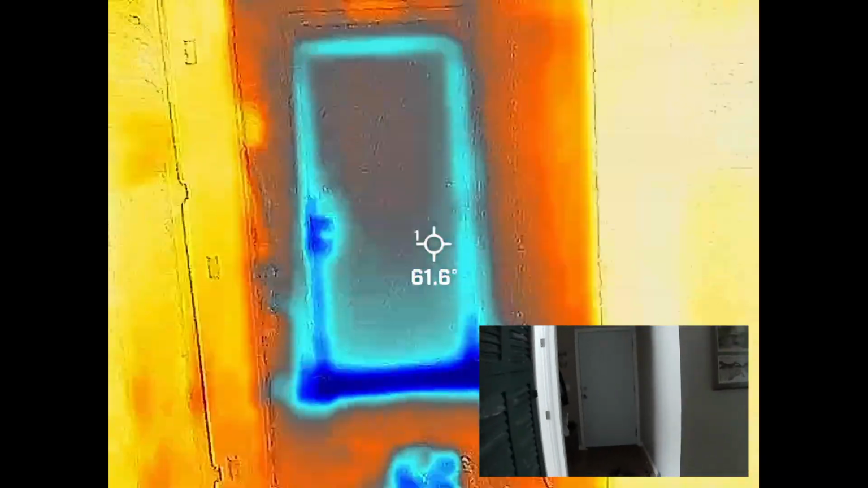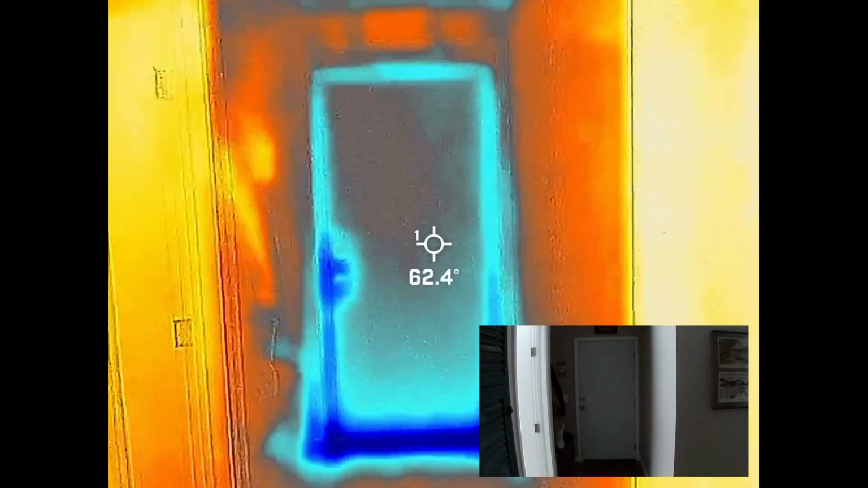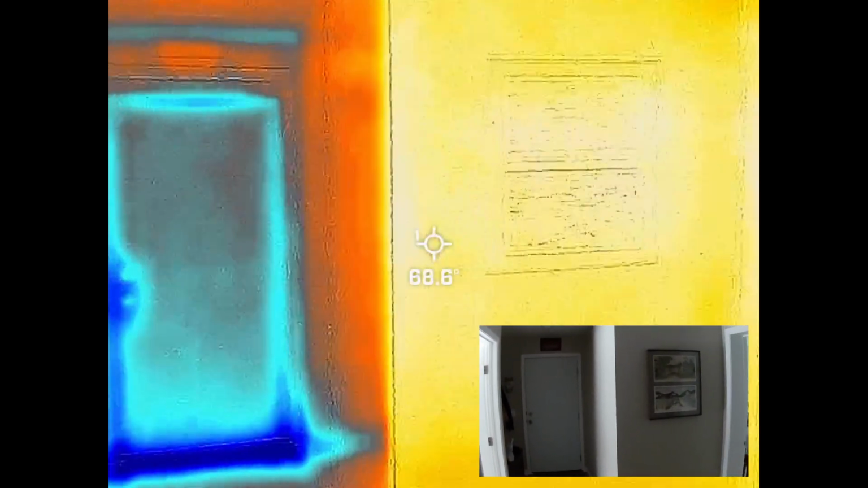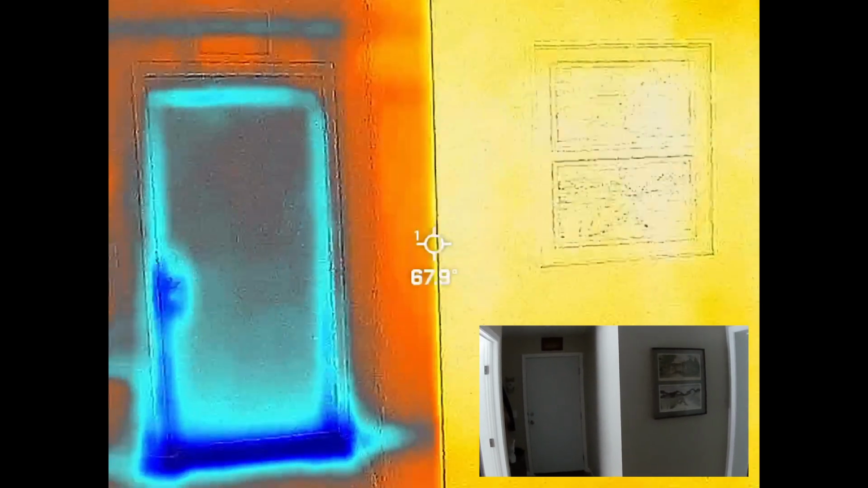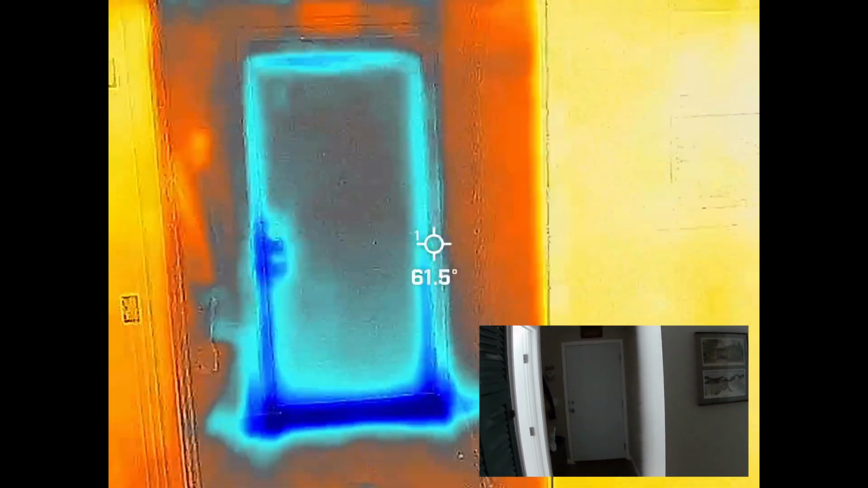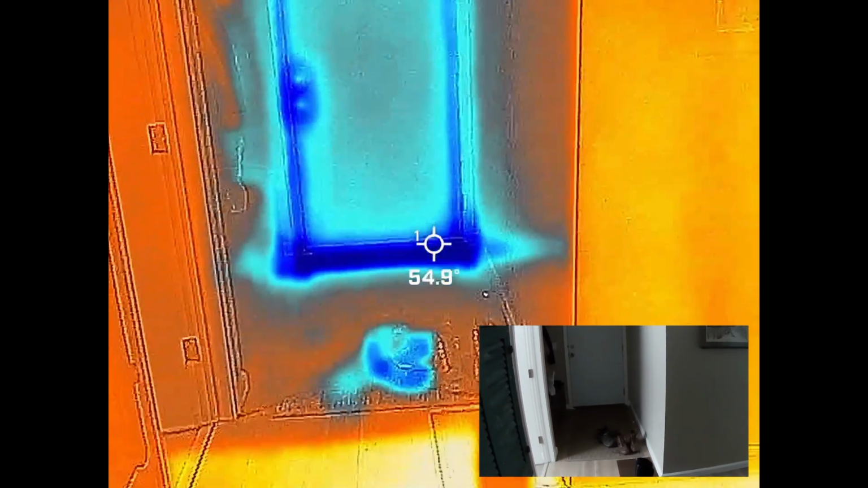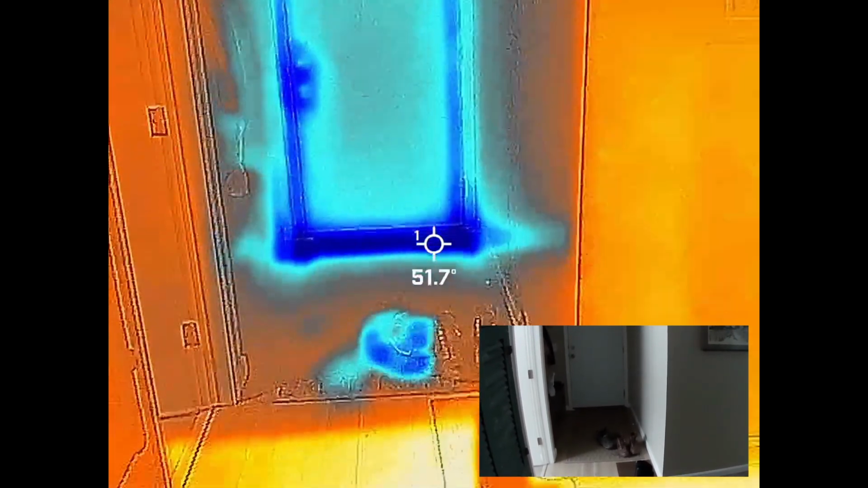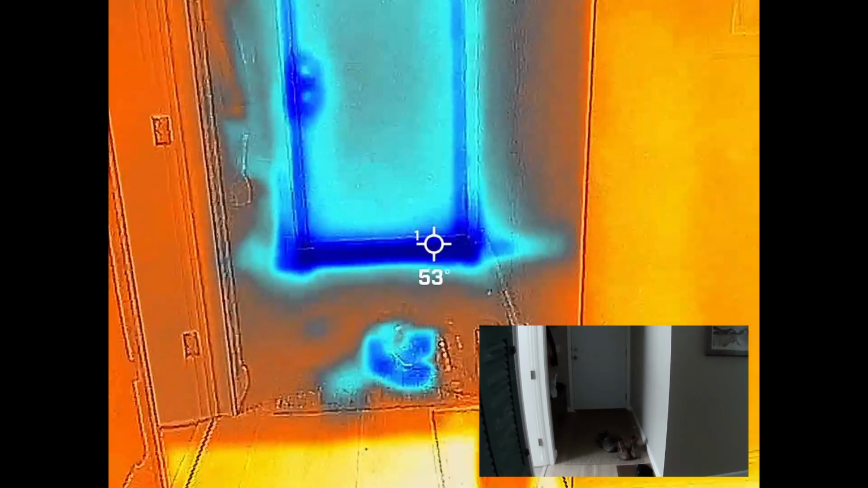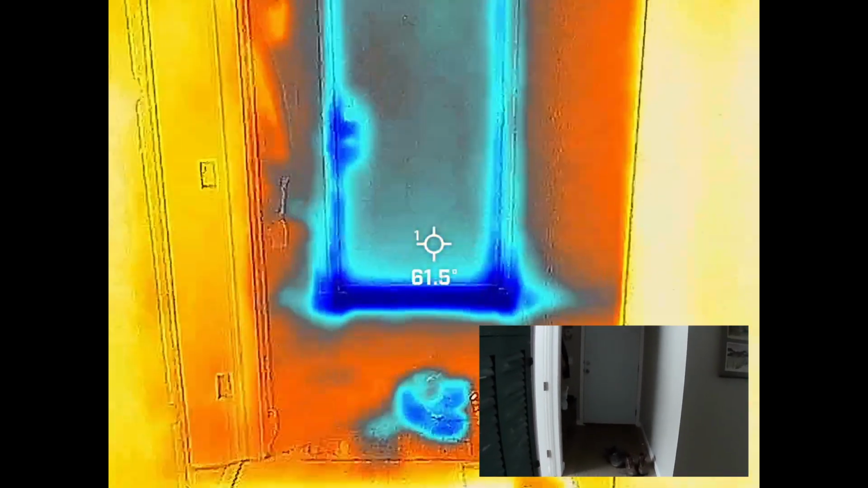We start here at the back door. We can see most of the walls are checking in at 68, 65. The back door has a 61, and the coldest area is 51. So about a 51 to 69, almost a 20-degree delta.